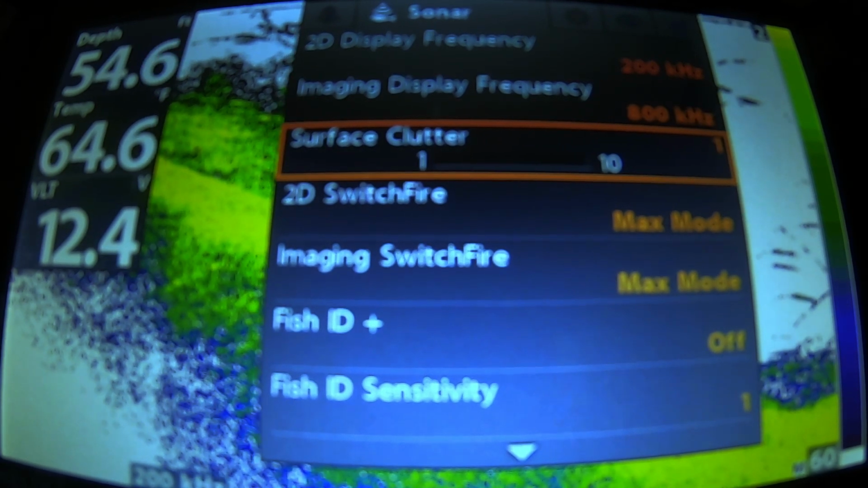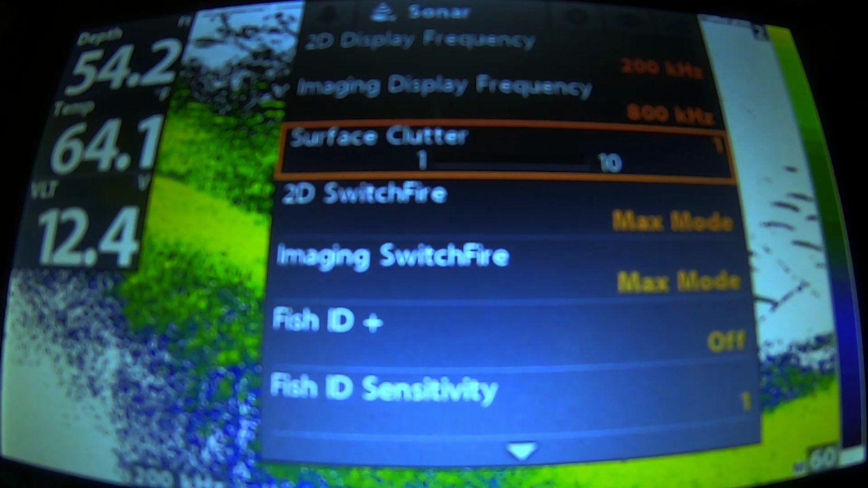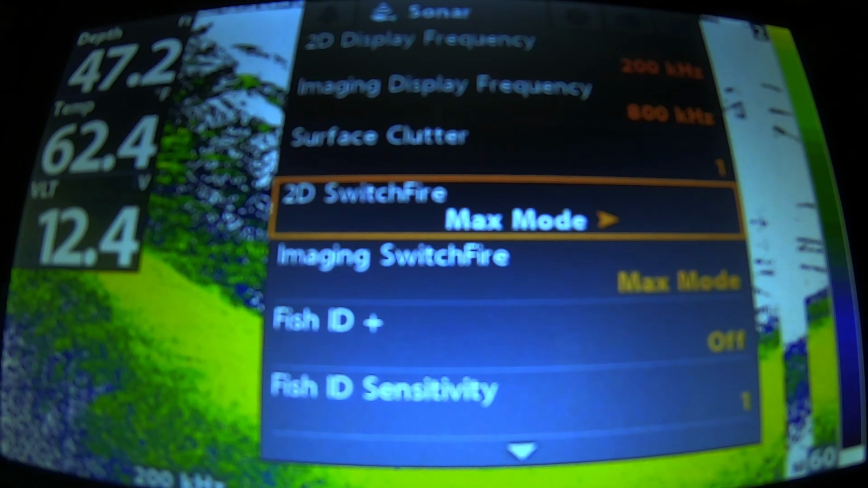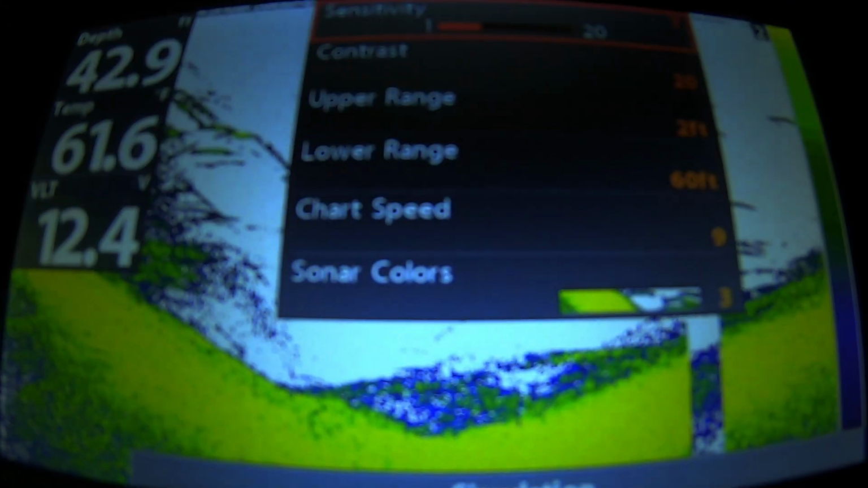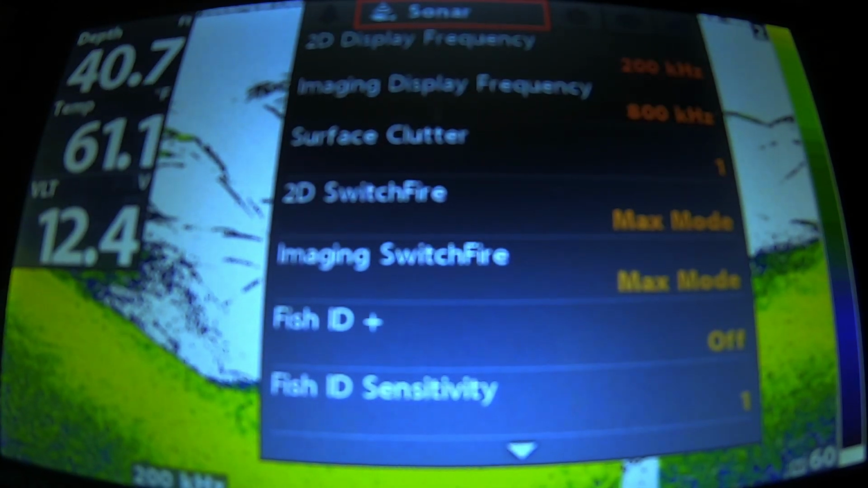Surface clutter, you want to put down to 1. There's max mode and clear mode. Max mode is all the unfiltered data, and that's what we want. By our simple quick menu, we will tell the unit what we actually want.